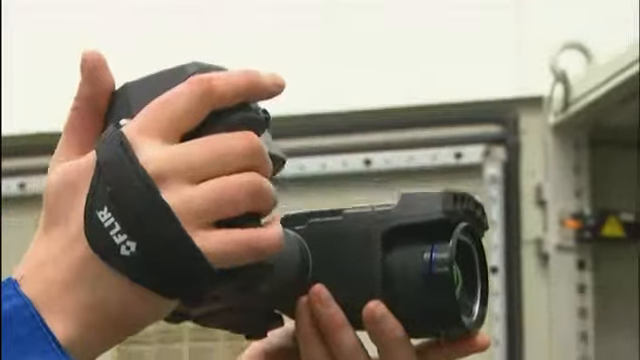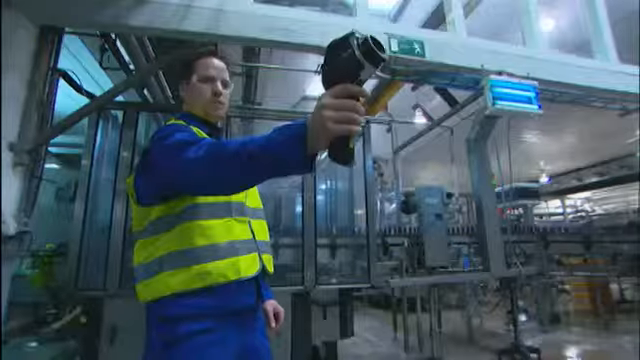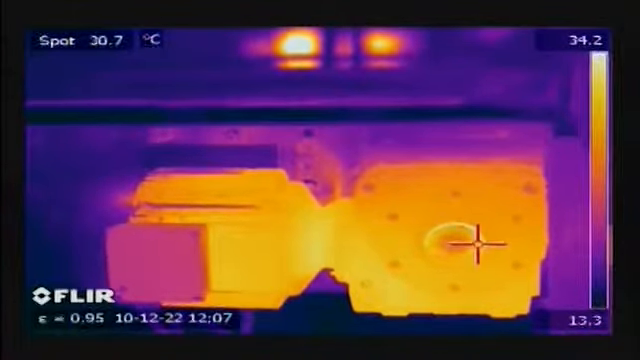An infrared camera, also called a thermal imaging camera, will measure the amount of infrared radiation falling on its detector. Through special calibration, some thermal imaging cameras are able to measure the temperature of the object.